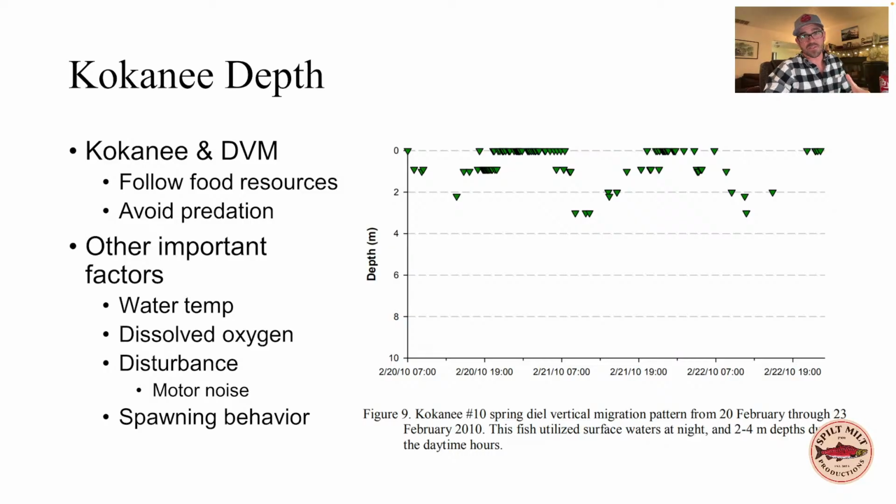Of course, other factors play a really key role here, and that includes water temperature, dissolved oxygen, and disturbance from motor noise, which I think is a really big factor that can push fish down, especially in high pressure fisheries. We see this especially when they're near surface feeding. Guys are really starting to capitalize on the use of planer boards and things like that in long distance flatlining because of this disturbance of motor noise. And then spawning behavior is also going to impact this as well.